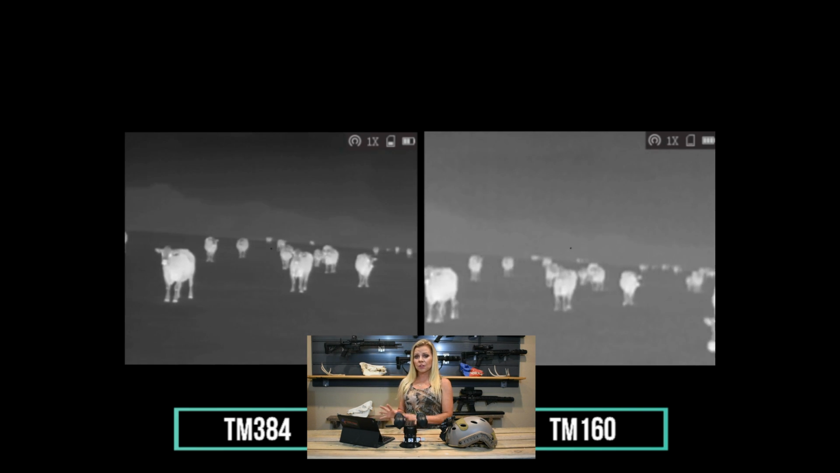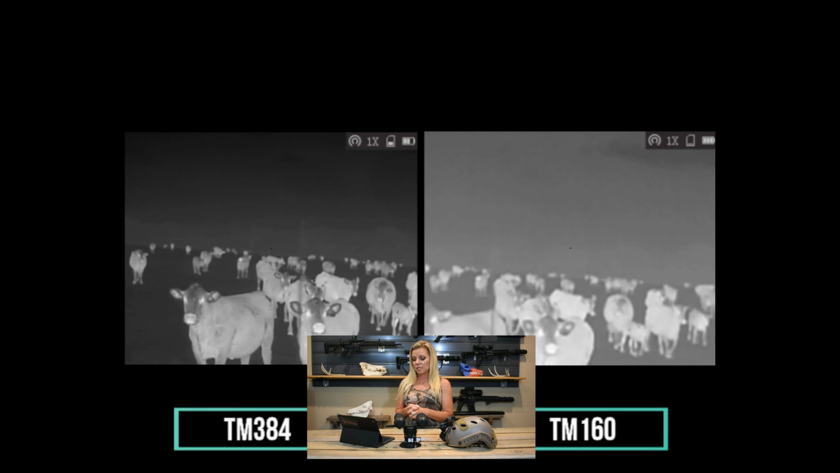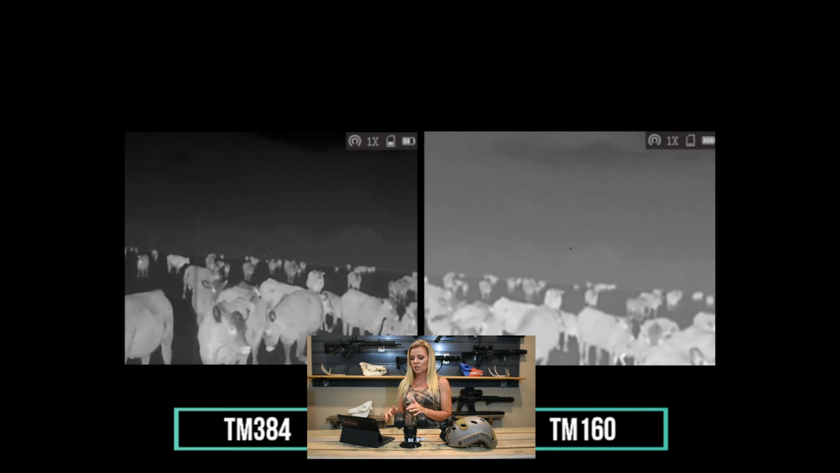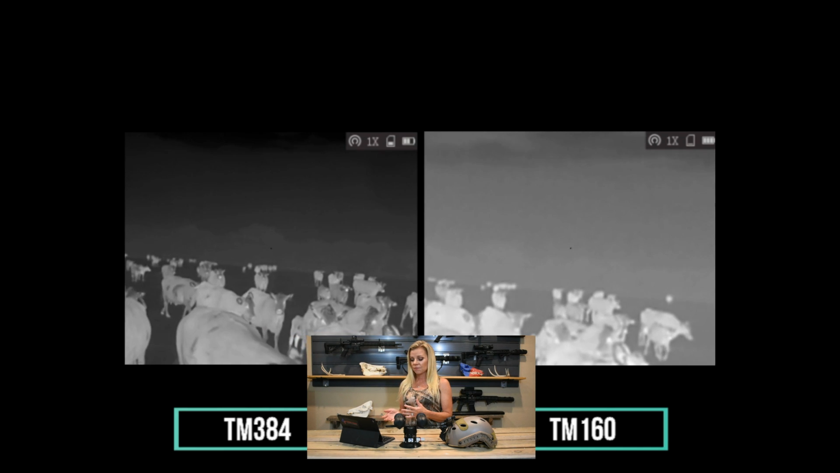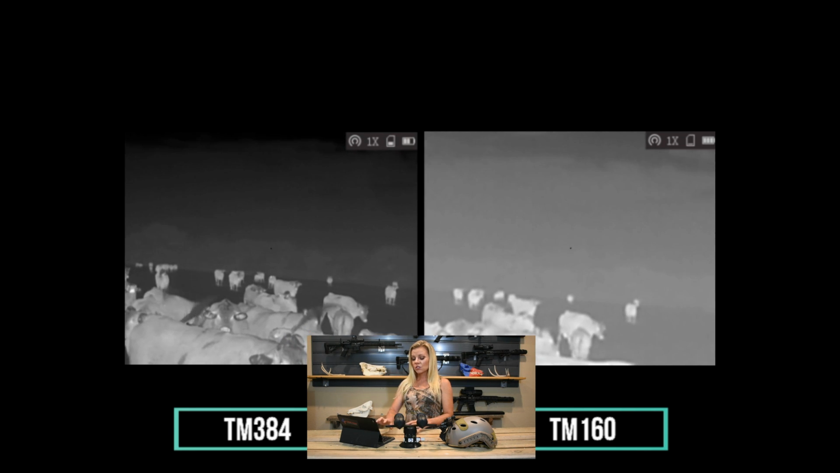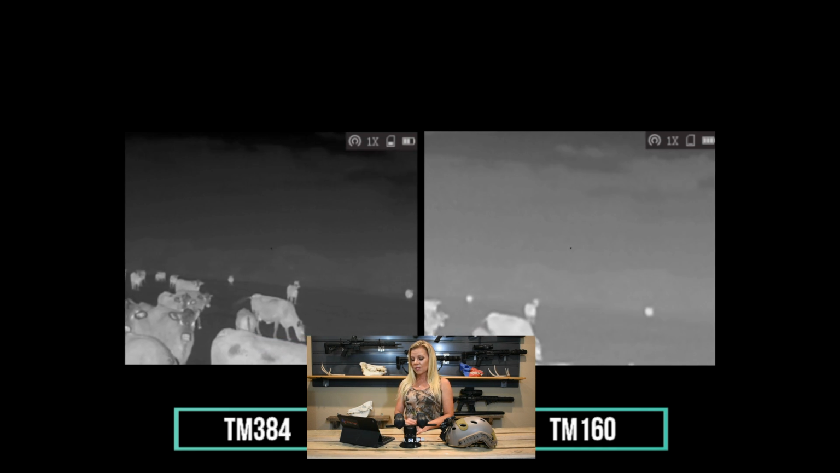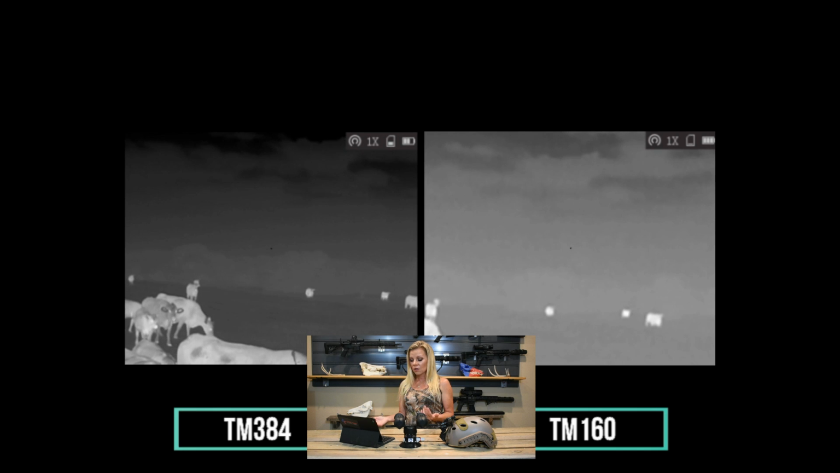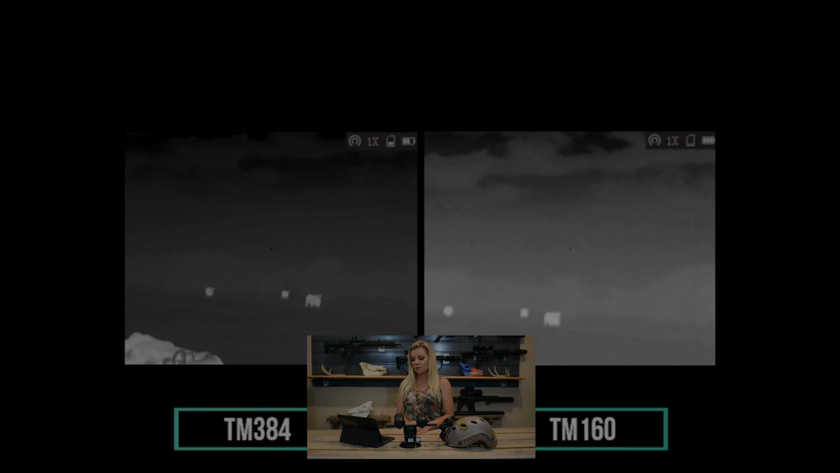So here we're looking at the herd, and you can definitely tell the clarity in the TM384 versus the TM160. Especially when you look at the cows in the back of the picture, and the TM384, you can definitely tell that that's a cow versus the TM160. Just look how crisp and clear it is in the TM384 versus the 160. Again, the ones in the 160 just looks like a white blur. You don't know if it's a person, a cow, or some other type of animal. But in the TM384, you can definitely tell what it is.